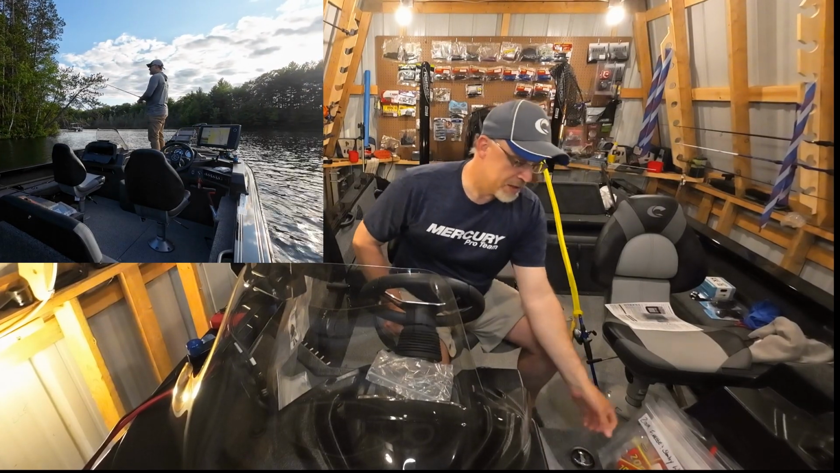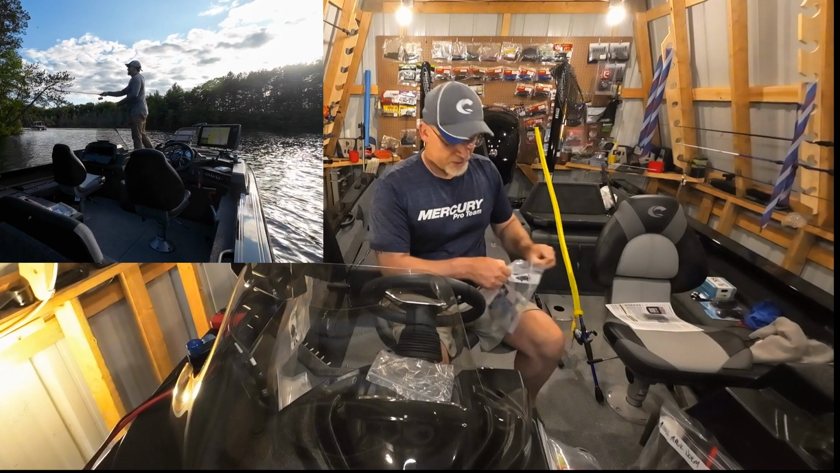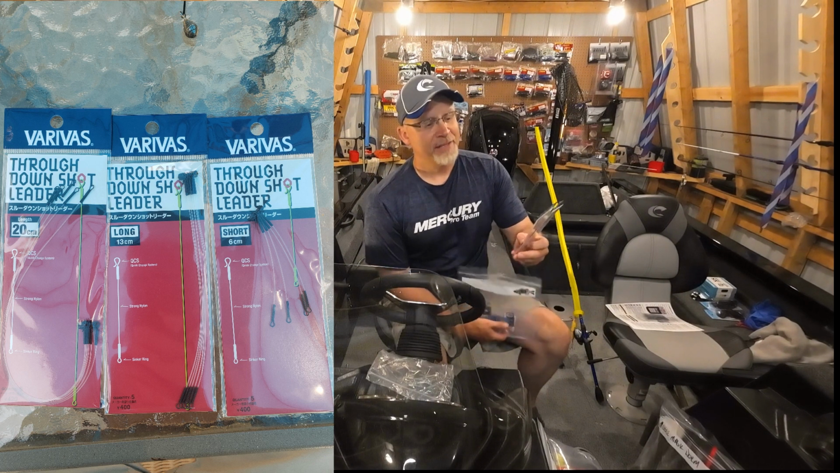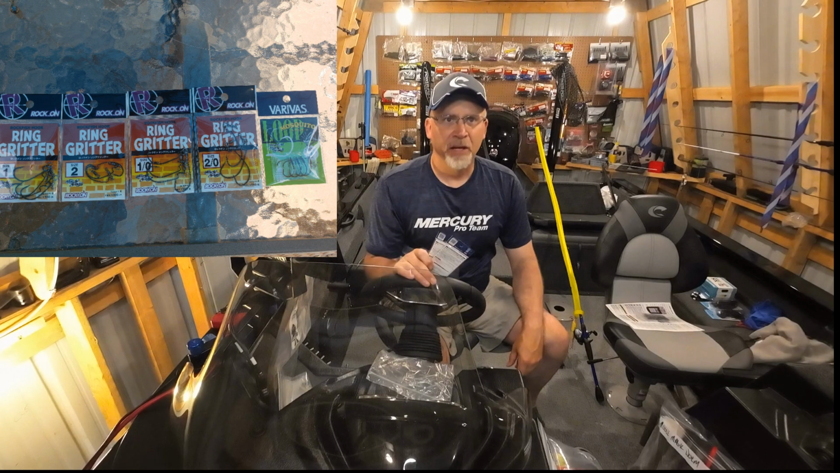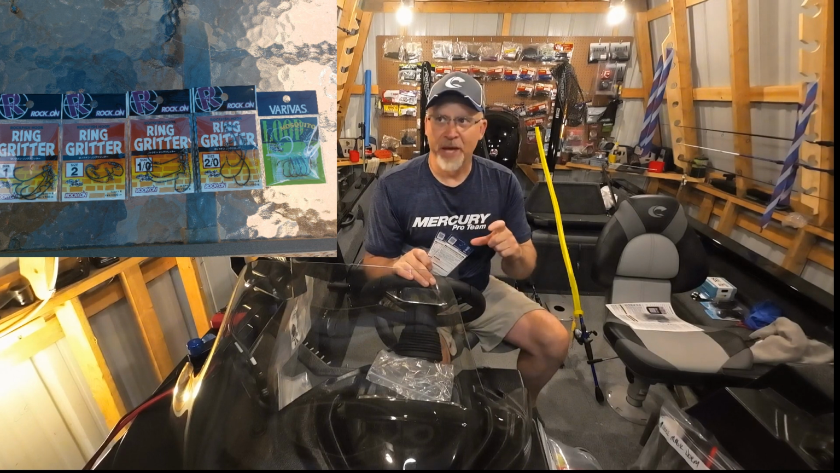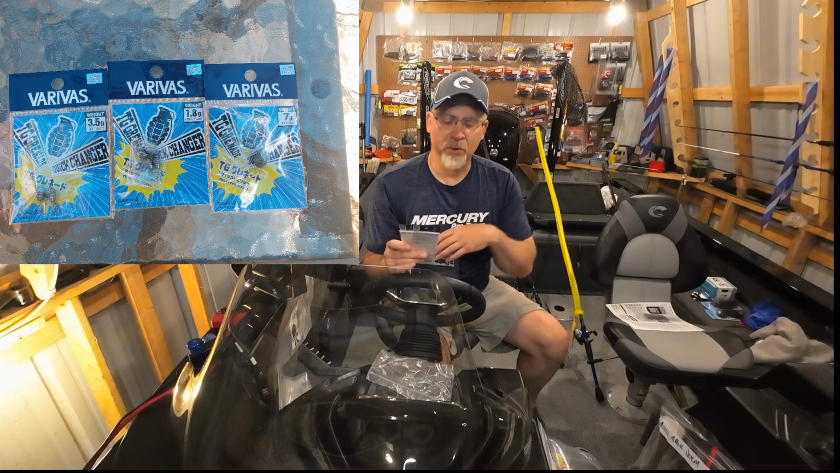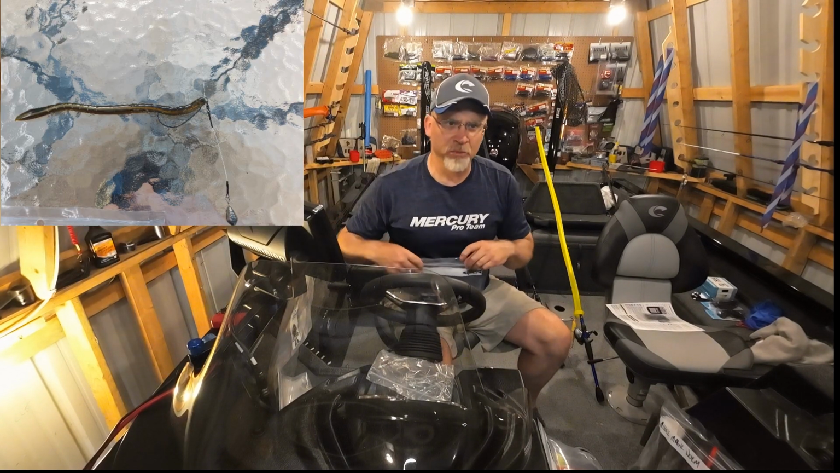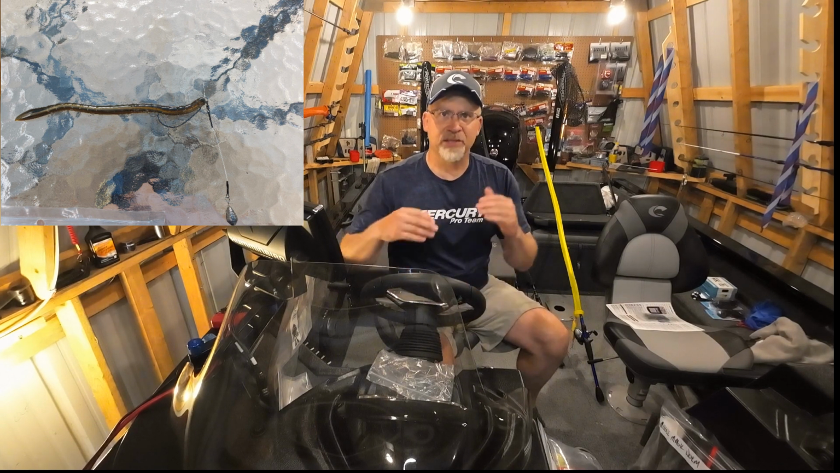And when I go to this rig, I'll be fishing worms, but what I use is a component setup from Veribas, and I'll put those up on the screen. It's a through downshot leader, and it's a system of a through downshot leader, a hook with a swivel on it, and then a weight with a clip on it. And between those three components, the hook, the sinker, and these downshots, I'm able to present worms to them. And the key to that presentation is that whole rig's ability to stand up off the bottom.